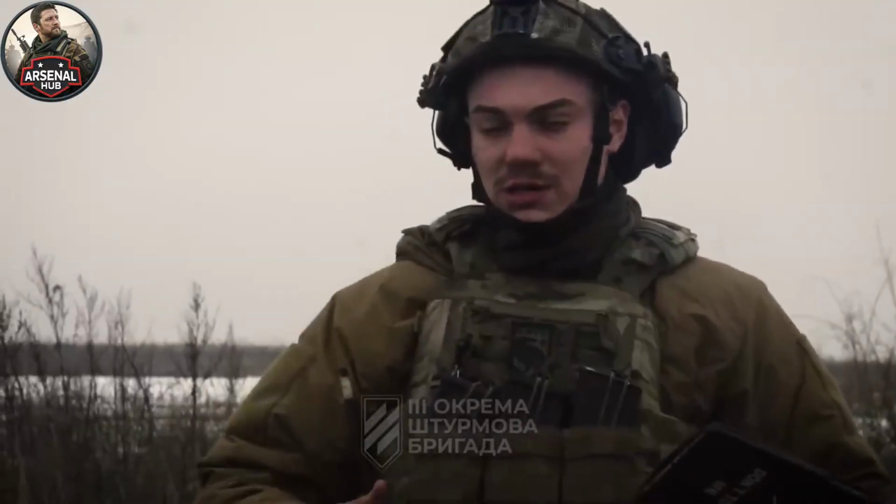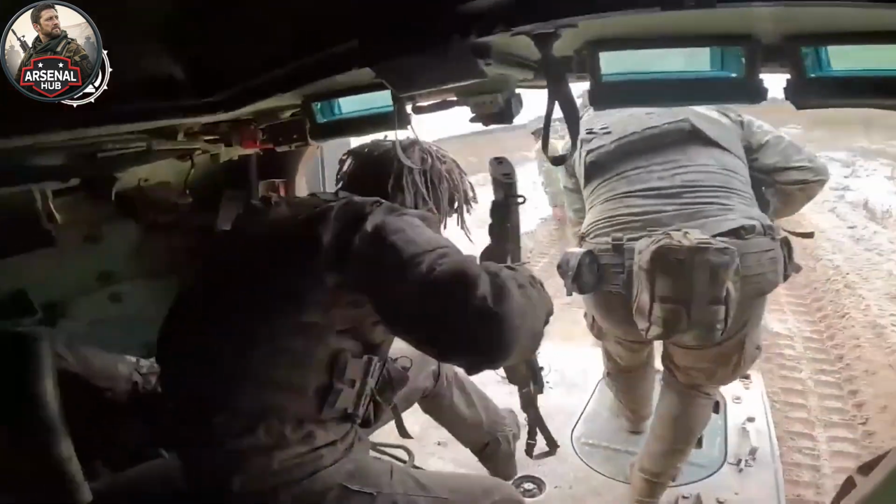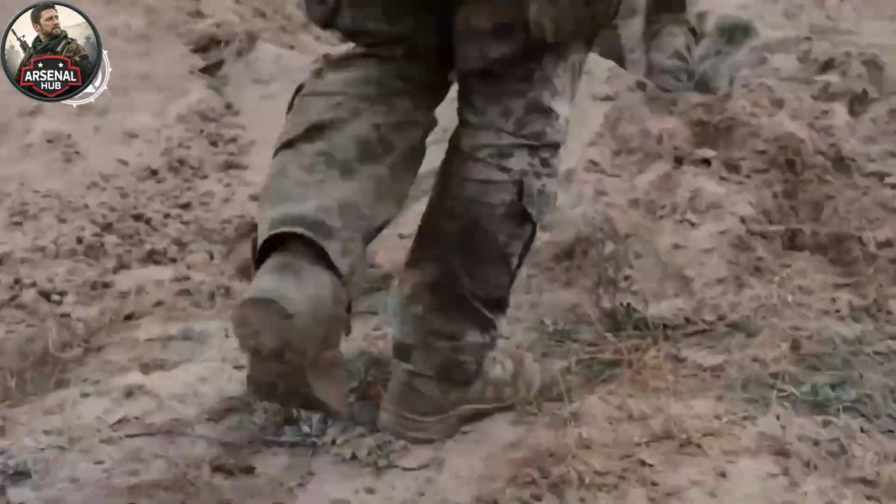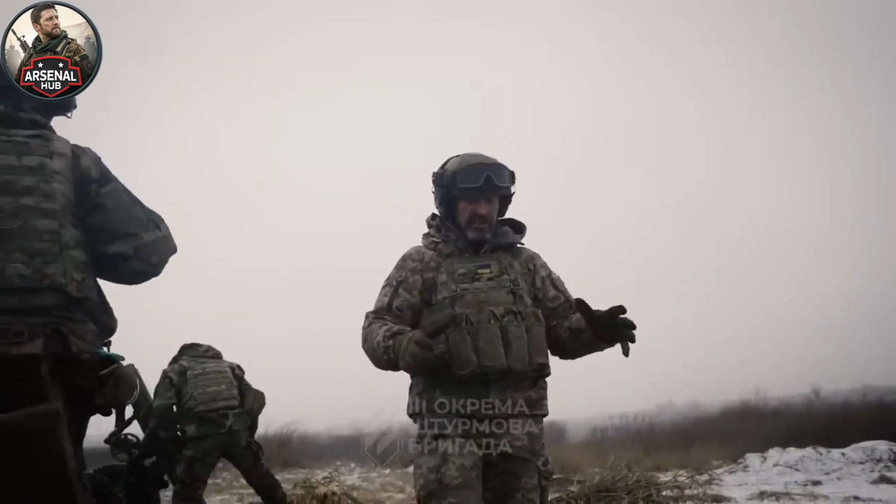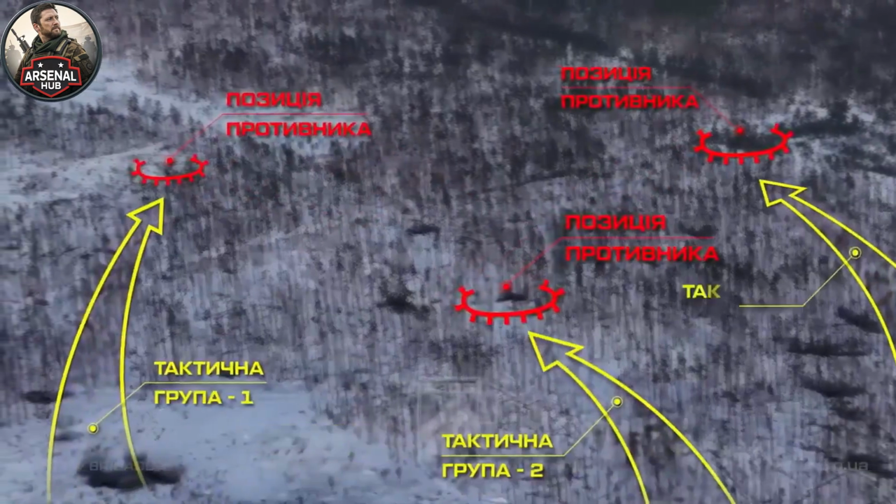The column moved in the dark because Russian commanders believed the dark was still enough. Trucks and armored personnel carriers carrying infantry reinforcements toward the forward positions in eastern Ukraine, moving at reduced speed on a road that Ukrainian forces had been watching for weeks, using the mid-April night as their cover in a conflict where night has not been a reliable cover for Russian forces for a very long time.